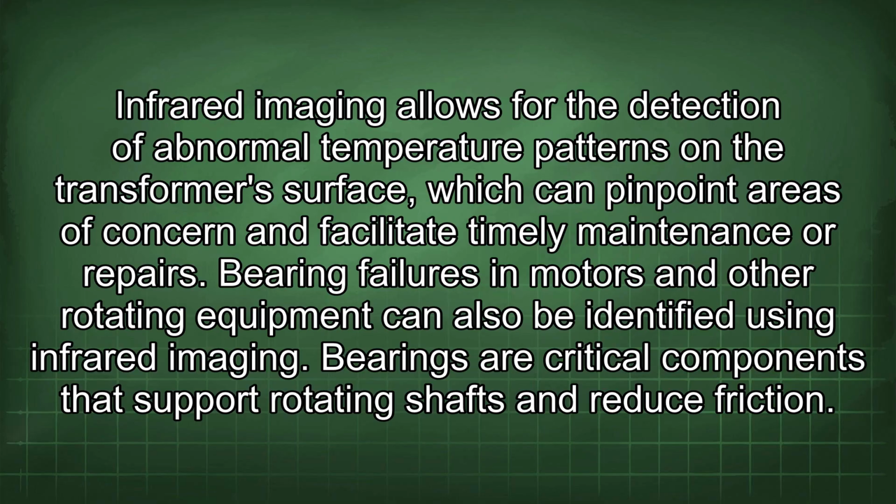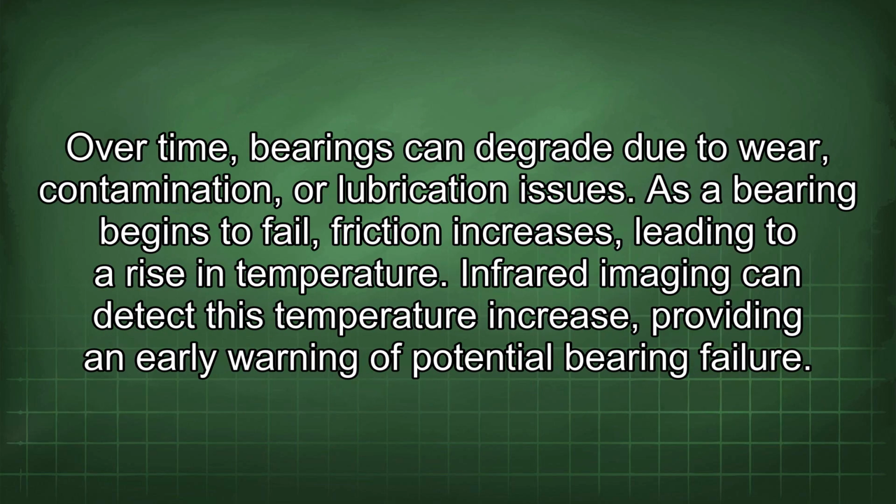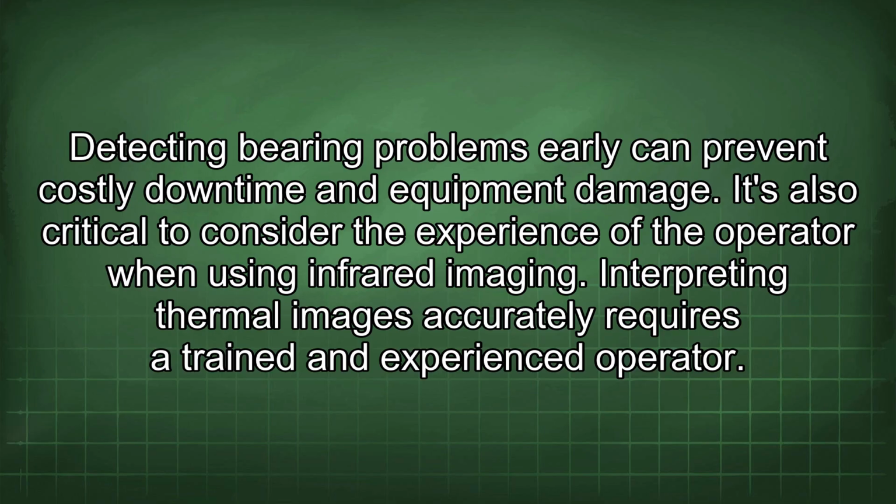Bearing failures in motors and other rotating equipment can also be identified using infrared imaging. Bearings are critical components that support rotating shafts and reduce friction. Over time, bearings can degrade due to wear, contamination, or lubrication issues. As a bearing begins to fail, friction increases, leading to a rise in temperature. Infrared imaging can detect this temperature increase, providing an early warning of potential bearing failure. Detecting bearing problems early can prevent costly downtime and equipment damage.